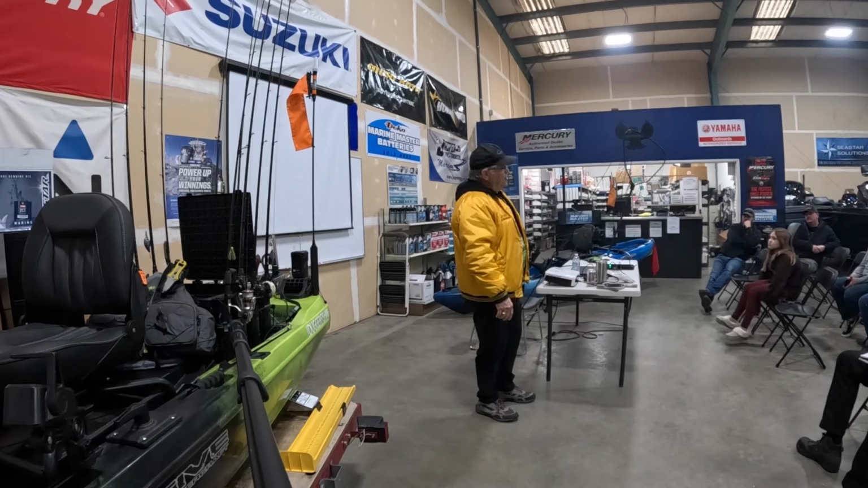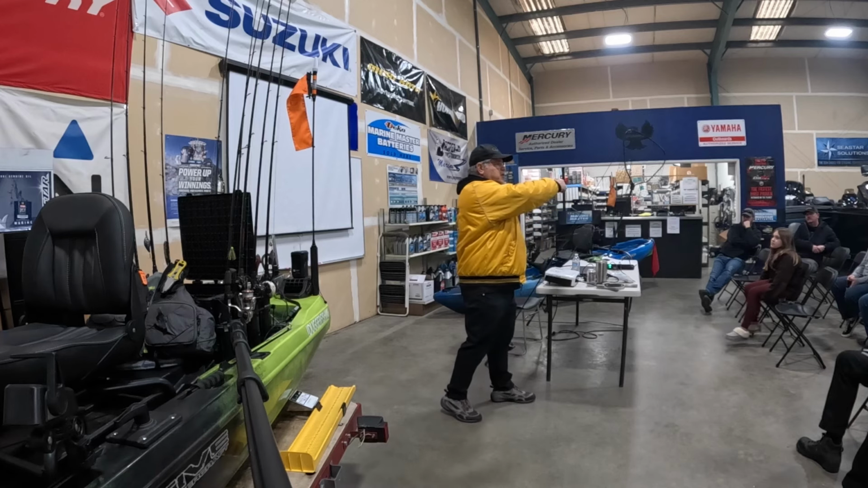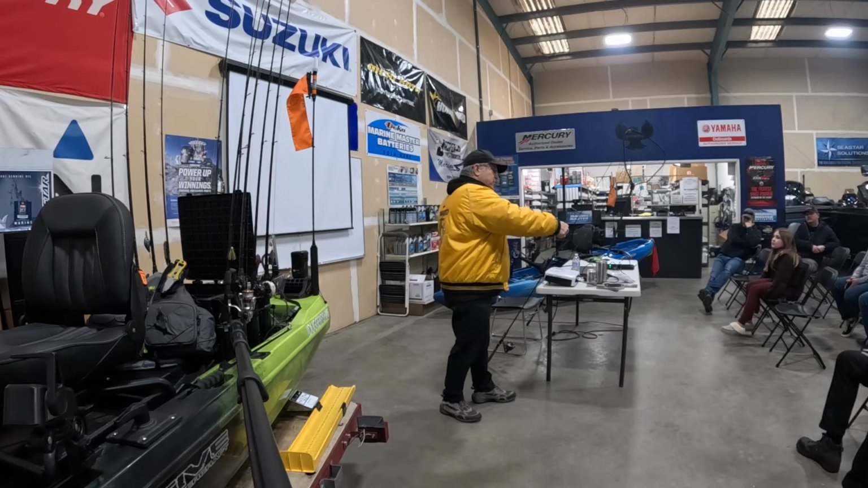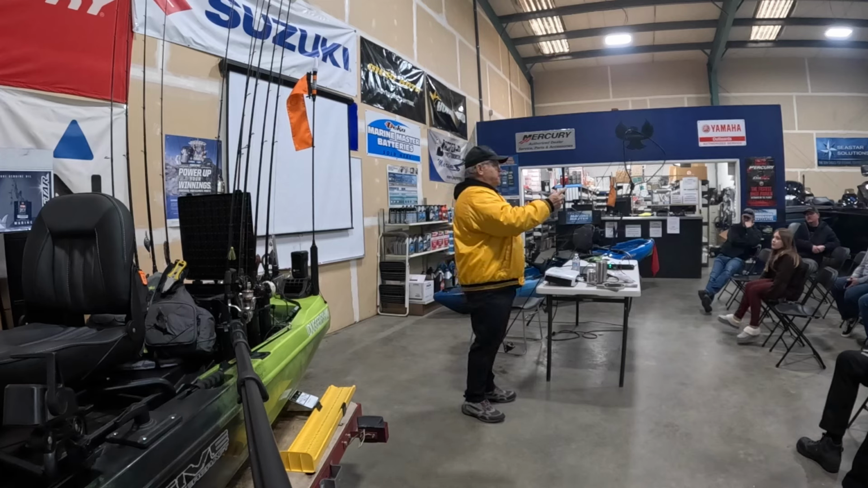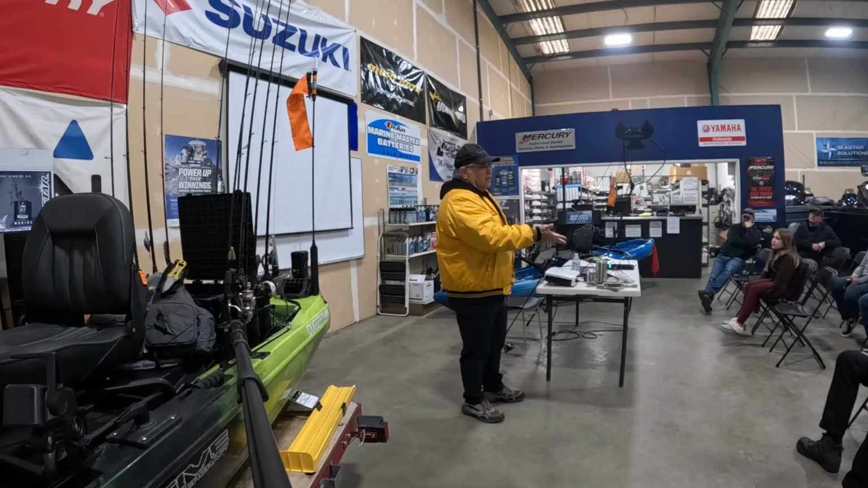I've learned this because I use my underwater camera and I'd see these trails in the mud. I'm wondering, what the heck are these trails in the mud in 30 feet of water on a mud flat? I keep following them with my camera, and all of a sudden I see a great big crawfish crawling, and the crawfish is what's making that trail. So I shorten my leader up.